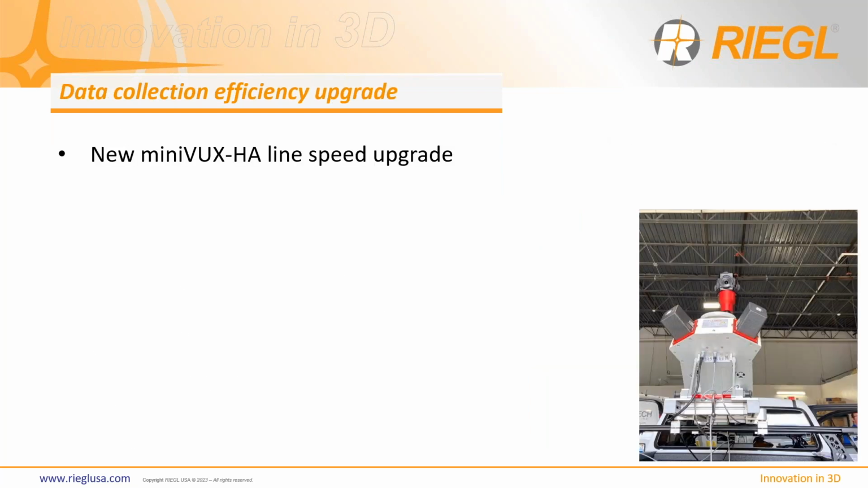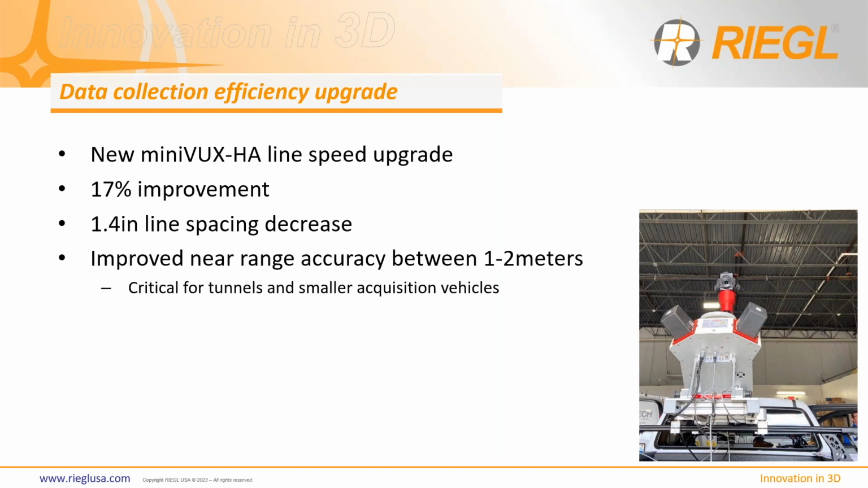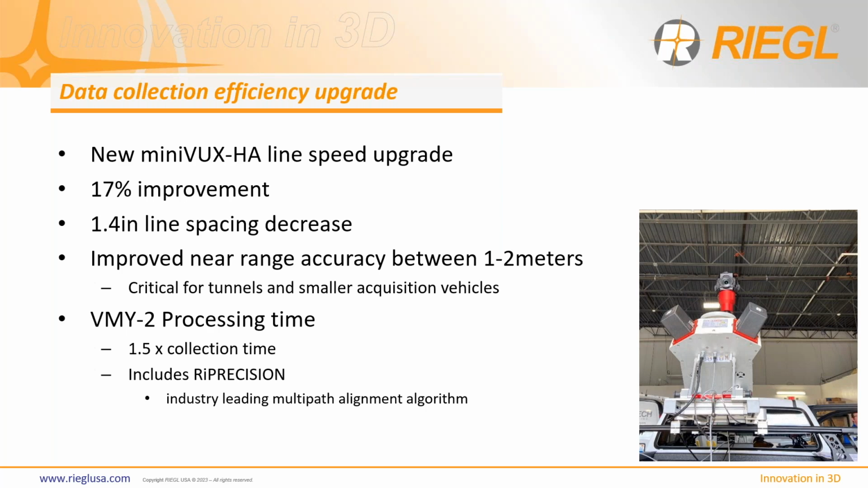So what's our big upgrade? Well, we've upgraded the line speed. It's a 17% improvement, and it decreases our line spacing by 1.4 inches. Which is pretty significant when it comes to driving 60 miles per hour, and it also works on near range. So we have closer acquisition capabilities.